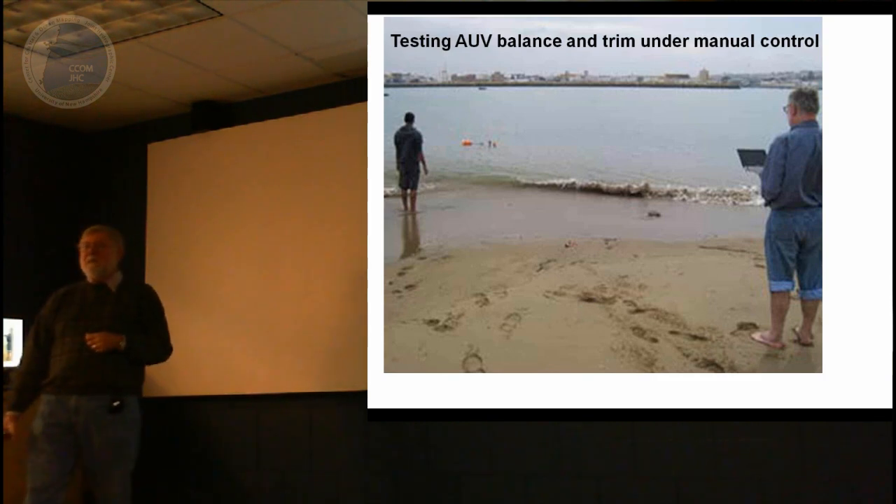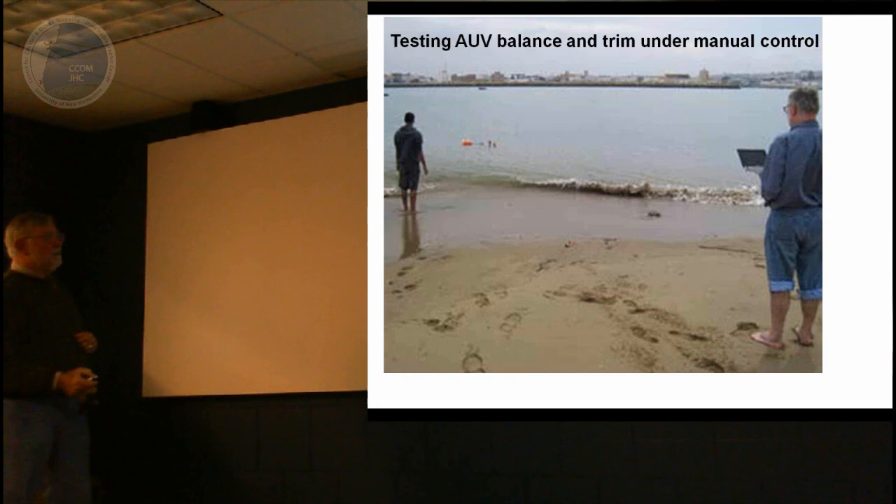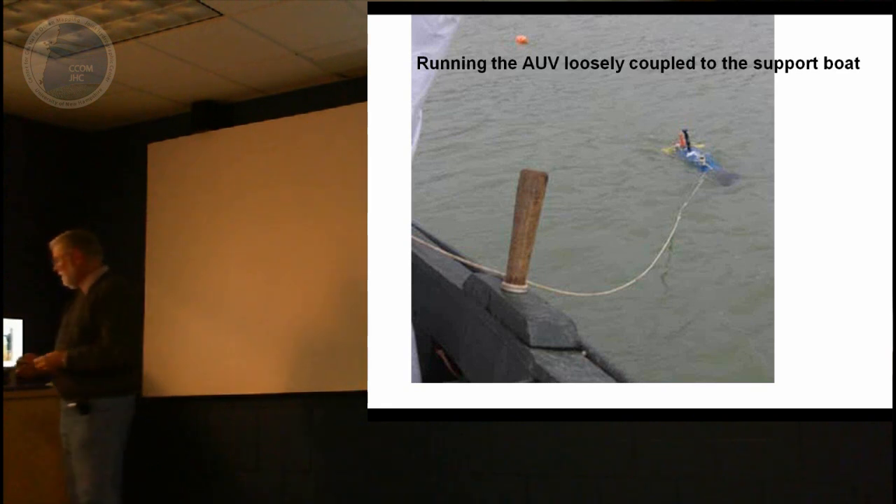When we were there, we had to test the AUV for balance and trim. And in this case, we went to a cove, and here, using wireless commands, we were just giving the Ivor a little run around and checking its ballast and everything. This is Ollie, one of the PhD students.